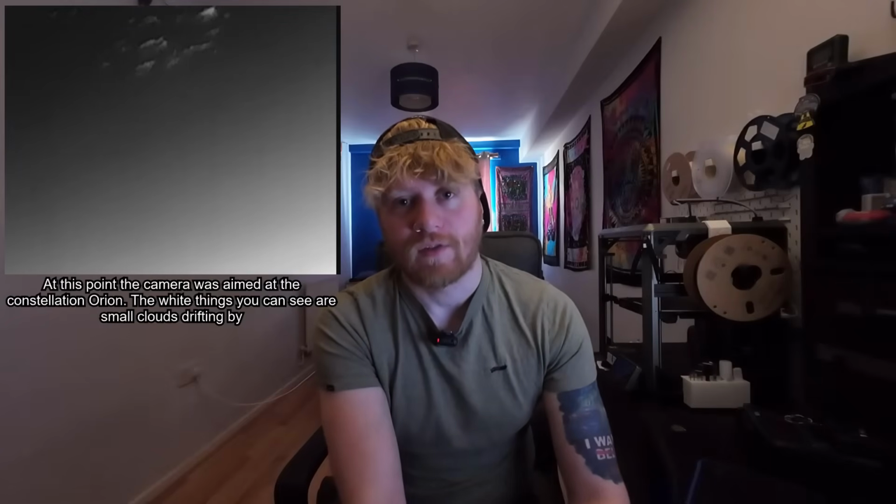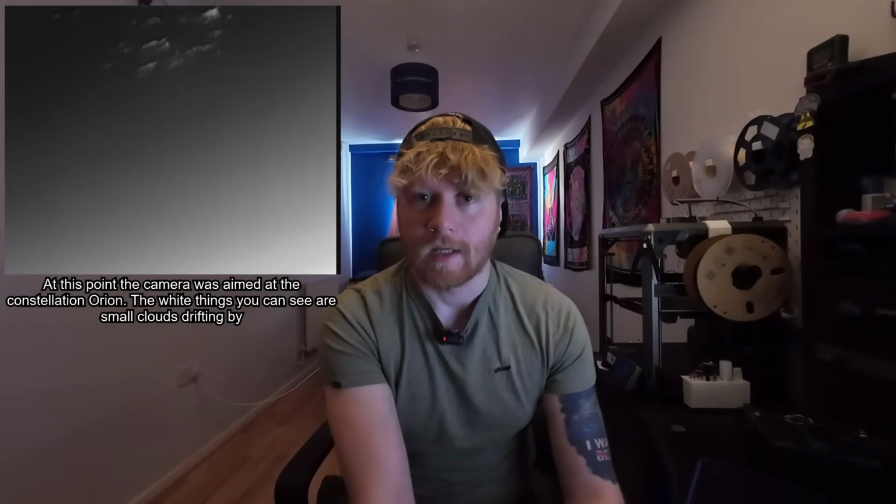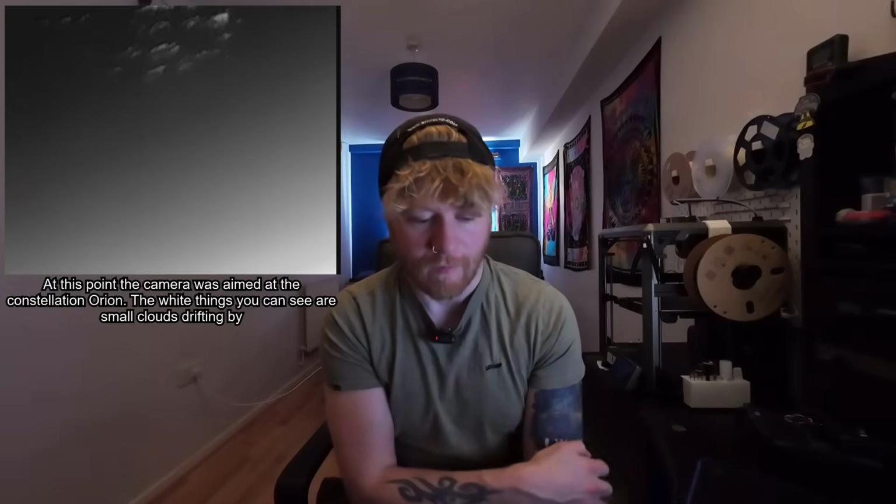Now, another thing that I found interesting whilst I was at that location was the fact that it was a completely clear night sky and all of the stars were visible. It was a really, really beautiful night, but this camera couldn't see any of the stars at all. I guess that kind of makes sense, really. I mean, this camera's trying to pick up heat, and I know the stars are obviously very hot, but because they're so incredibly far away, this camera just isn't sensitive enough to pick up on that heat. So I guess it's not surprising that the camera can't see any of the stars, but at the same time it did surprise me. I just thought that was a really interesting thing to mention.